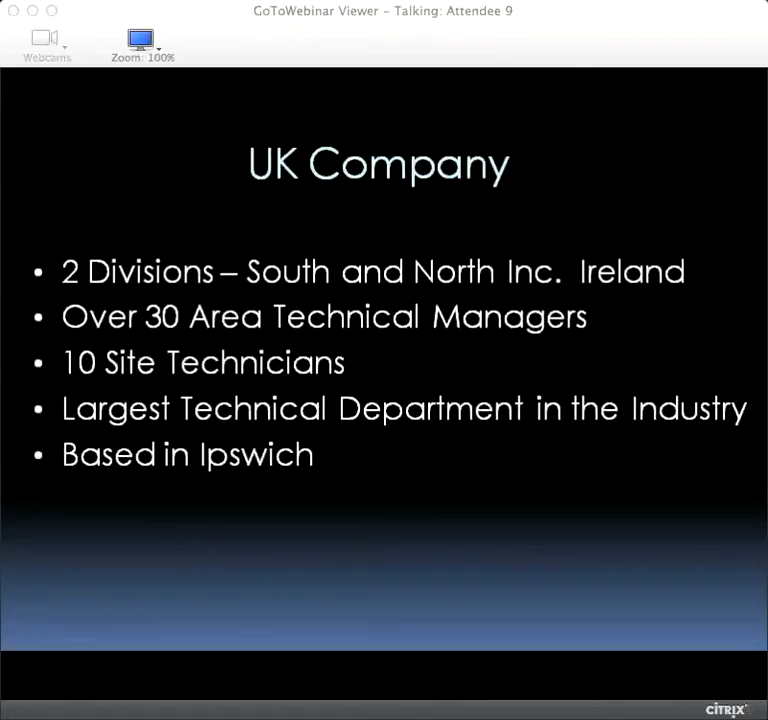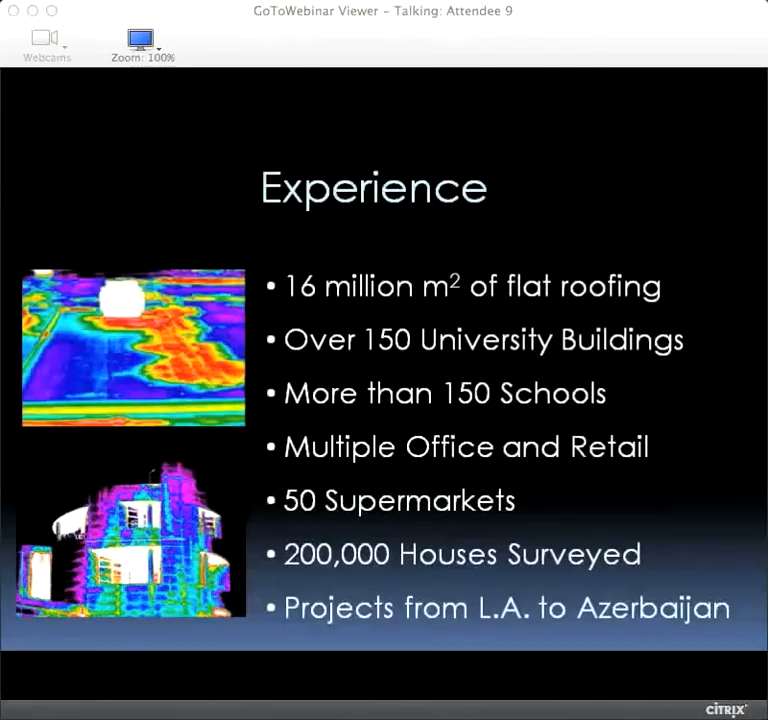They report back to you as clients with inspection reports, let you know what the progress is on site, any issues that we've come across, how we've addressed it. These guys also train the operatives on site or at Ipswich in our HQ, and we put that together with the largest technical department in the industry. So we're based in Ipswich, and that's a brief overview of what we do in the UK.